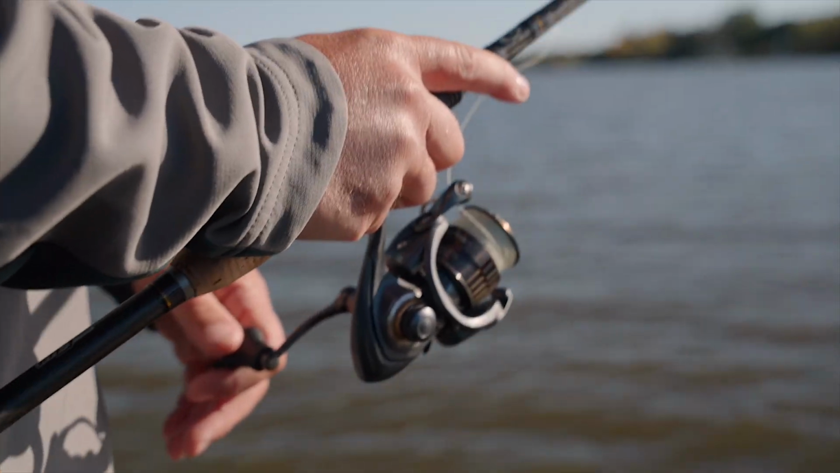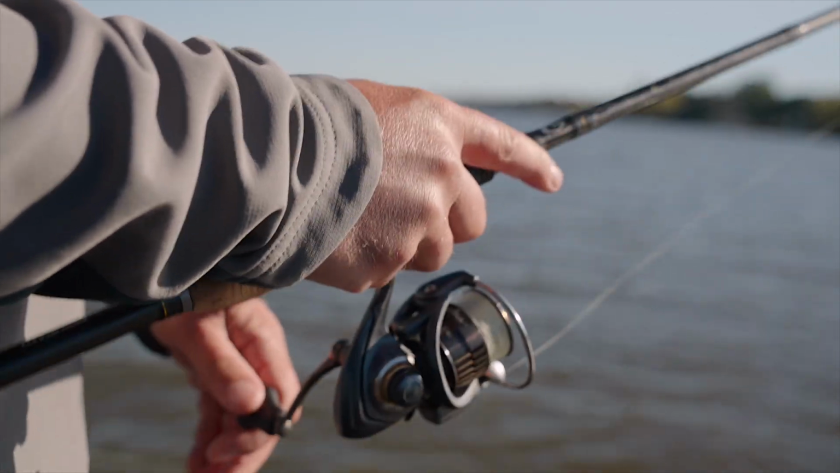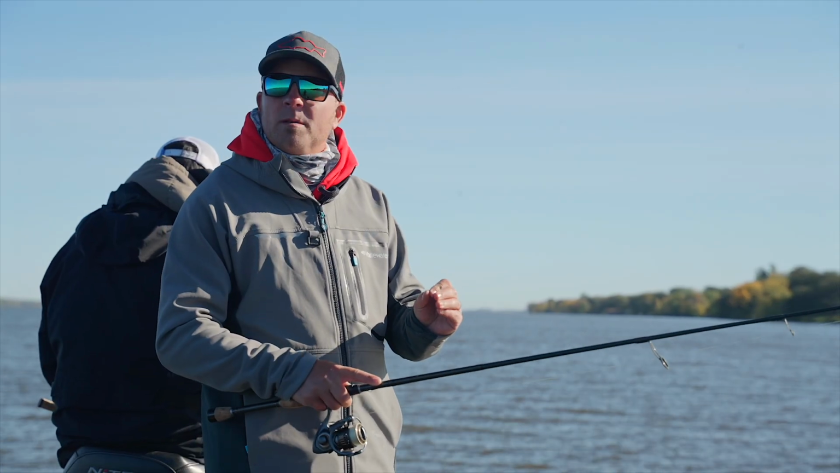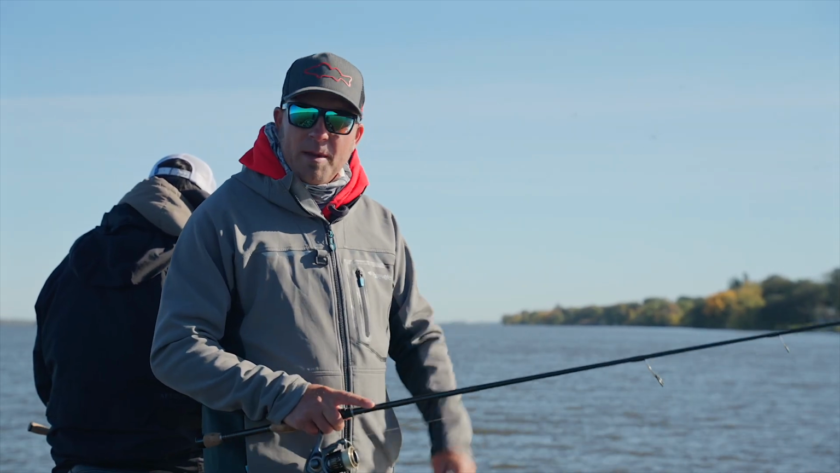Just those short little pops to get that bait moving slowly side to side, keeping it right in the face of that fish. It's going to put a lot of fish in the boat as the water starts cooling down if you're going to use a glide bait like this.